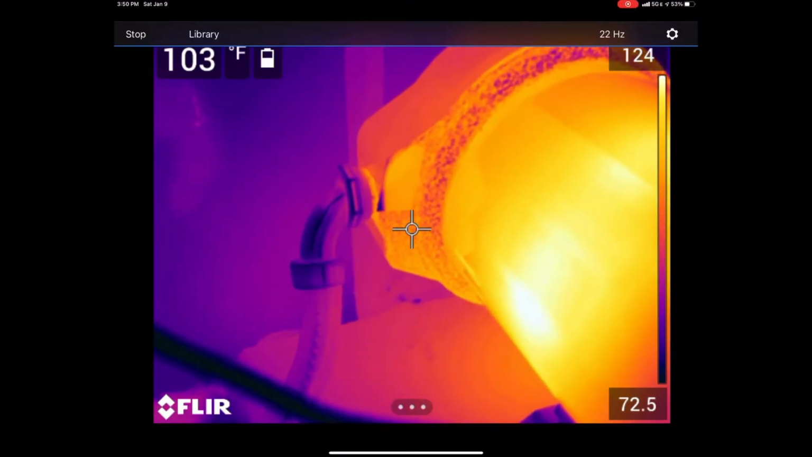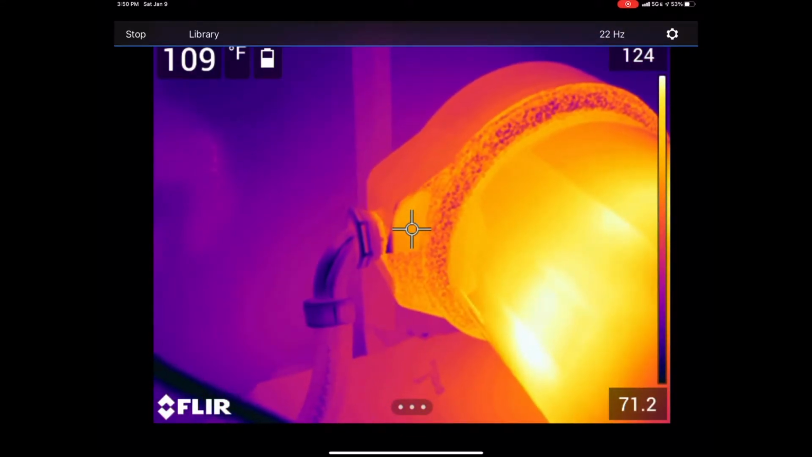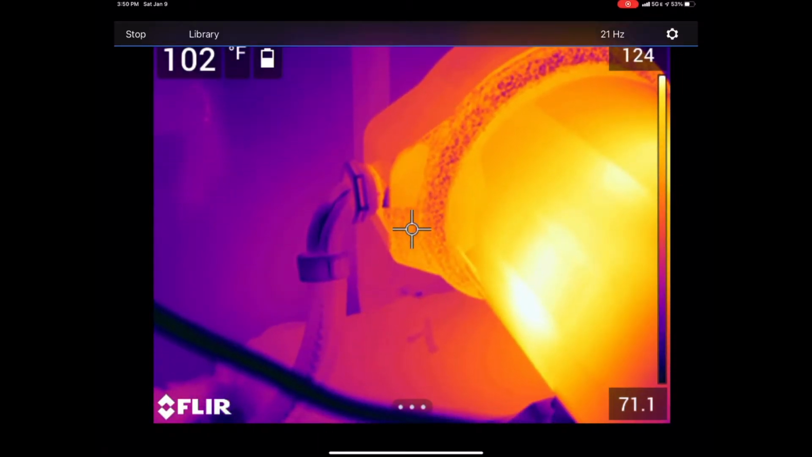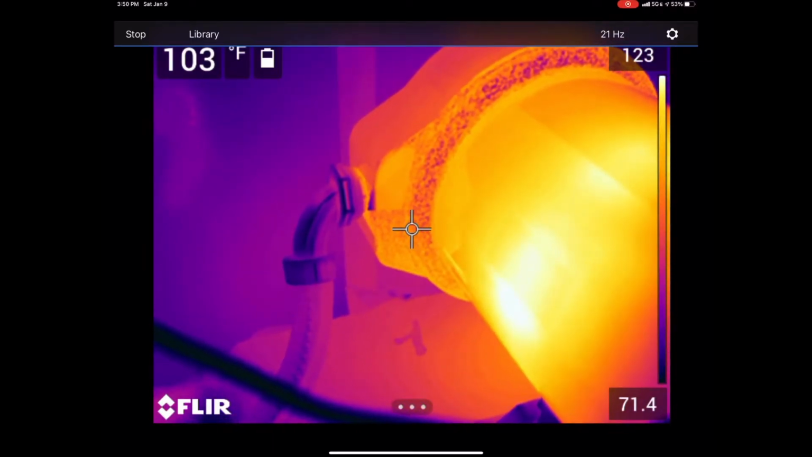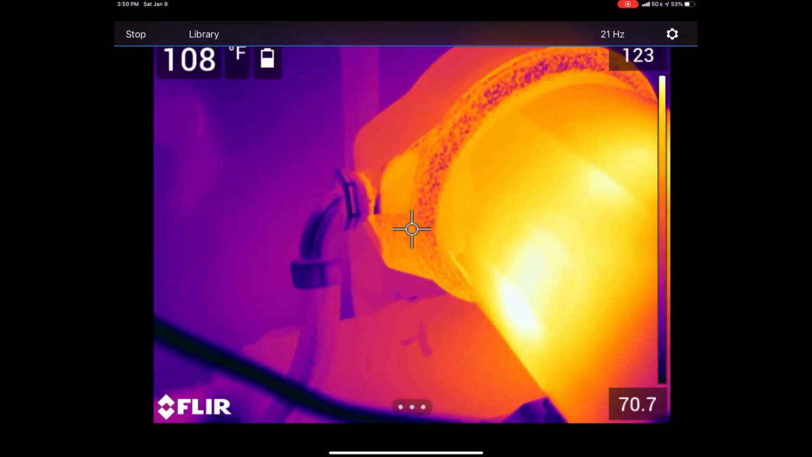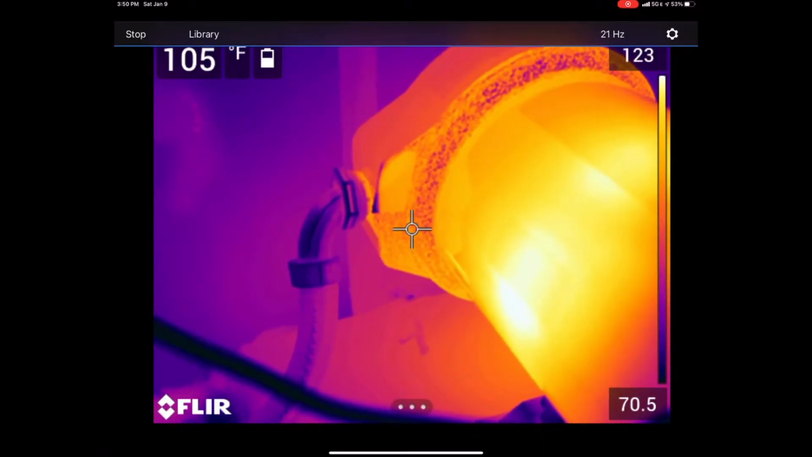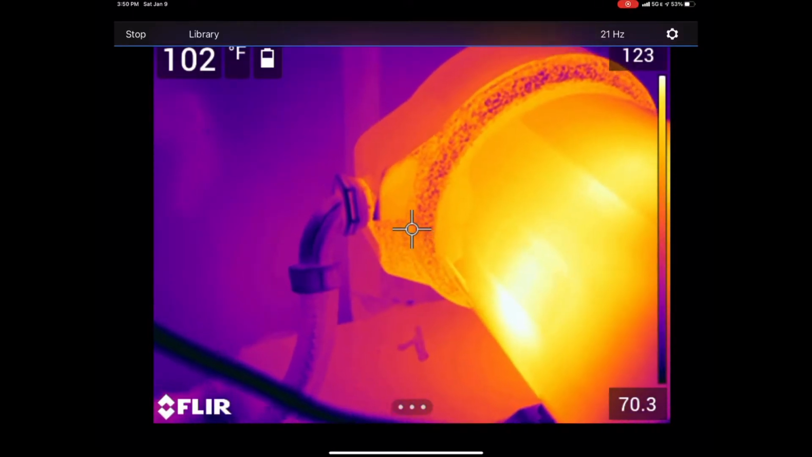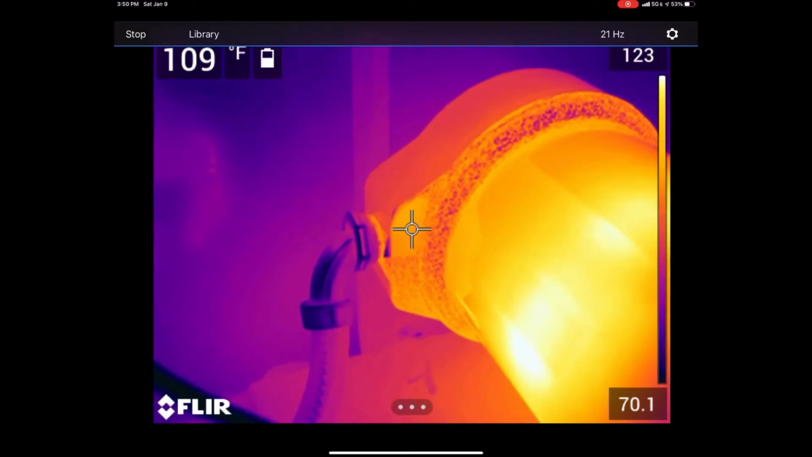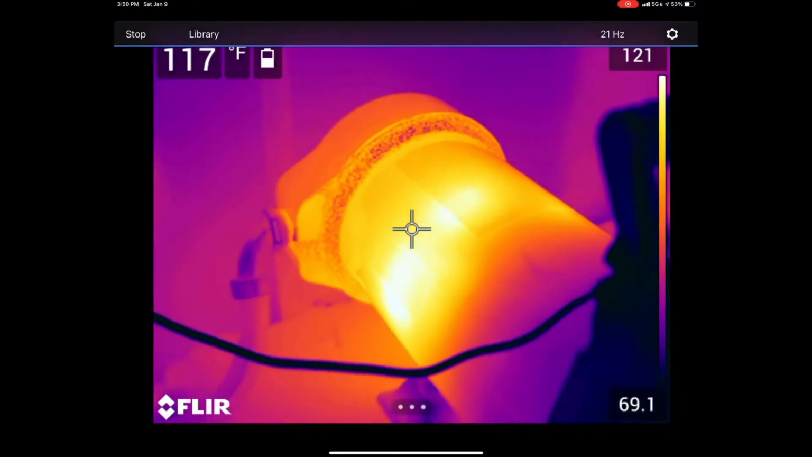But overall, the objective here is to demonstrate that when we use something like electrical tape, which has a known emissivity of 0.95, as compared to a portion of oxidized metal, which isn't going to have a fixed known emissivity, short of doing some calculations, we would have no way to have any idea what the emissivity is of this surface. It goes to show you how valuable something as simple as a piece of electrical tape could be when we're going around doing these thermal surveys of materials.